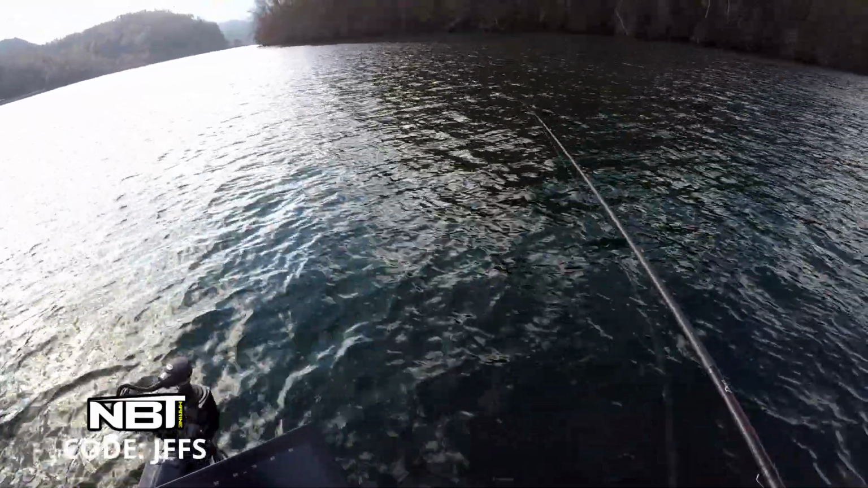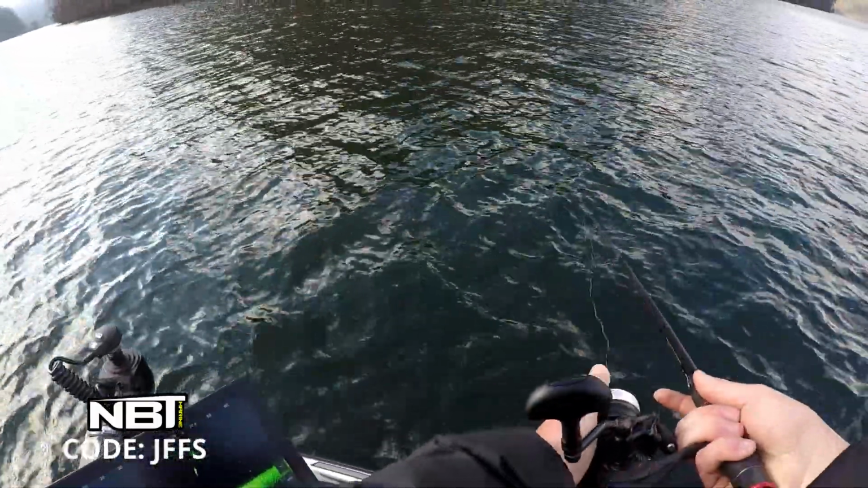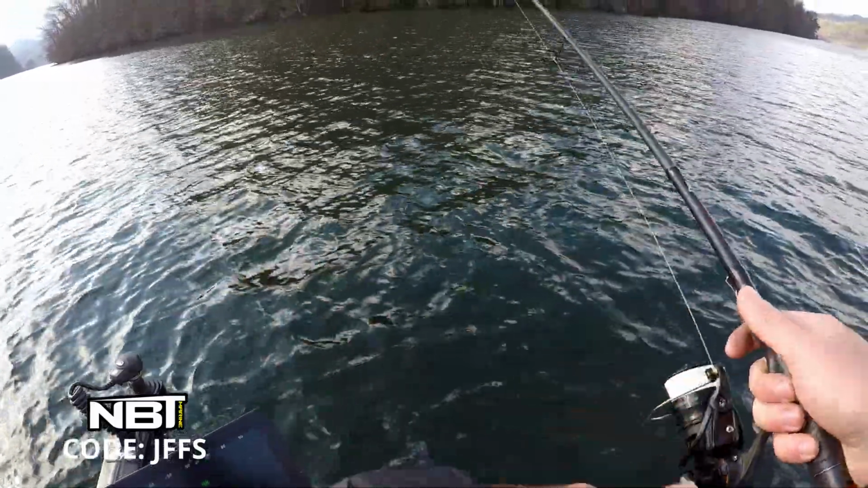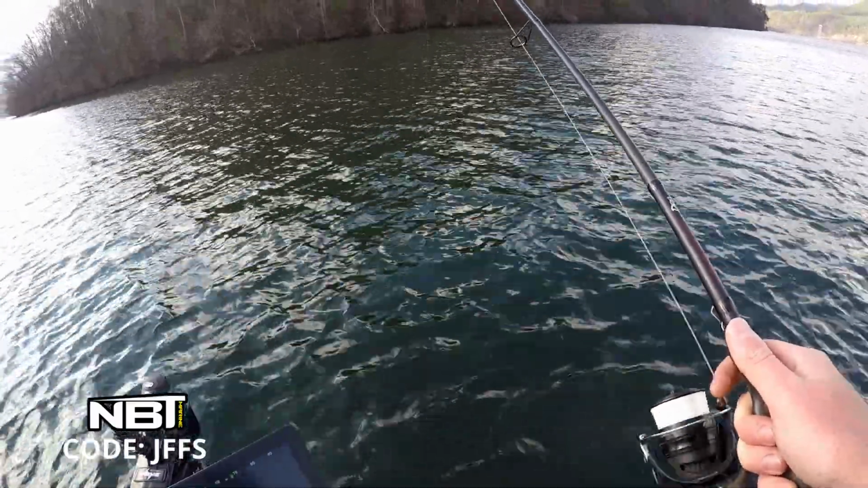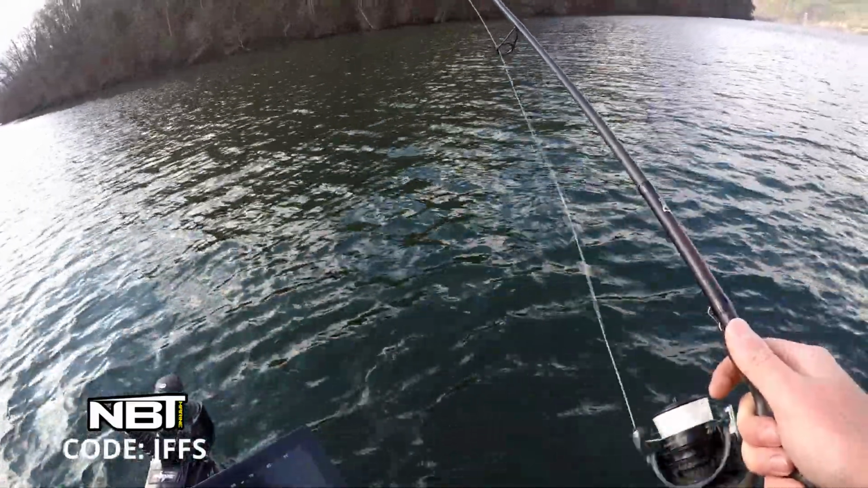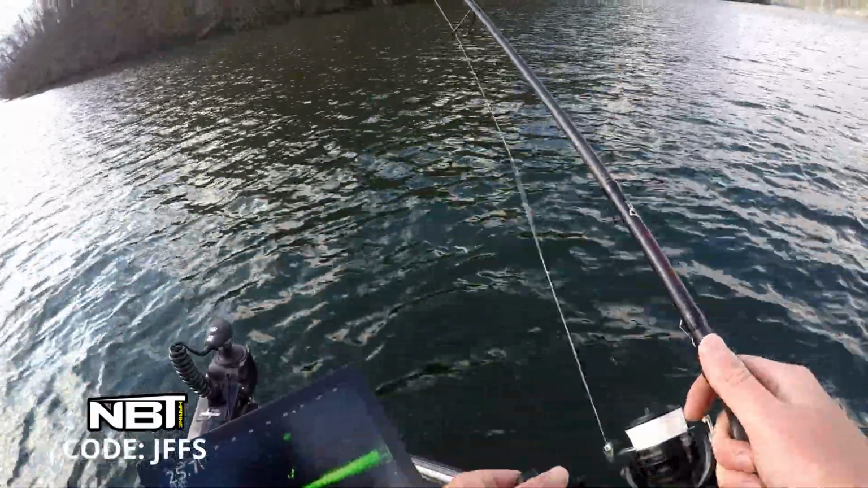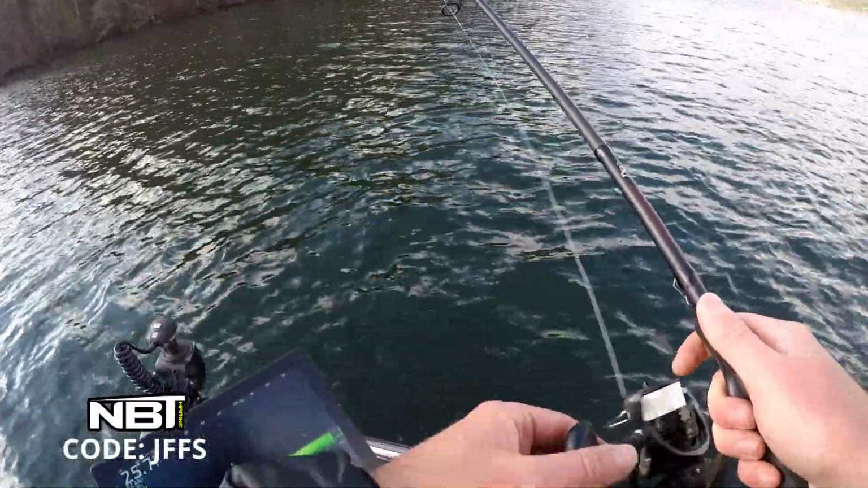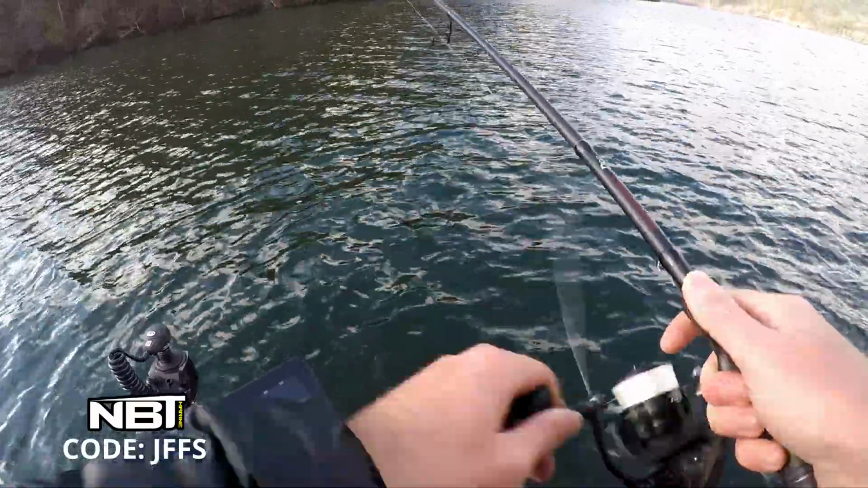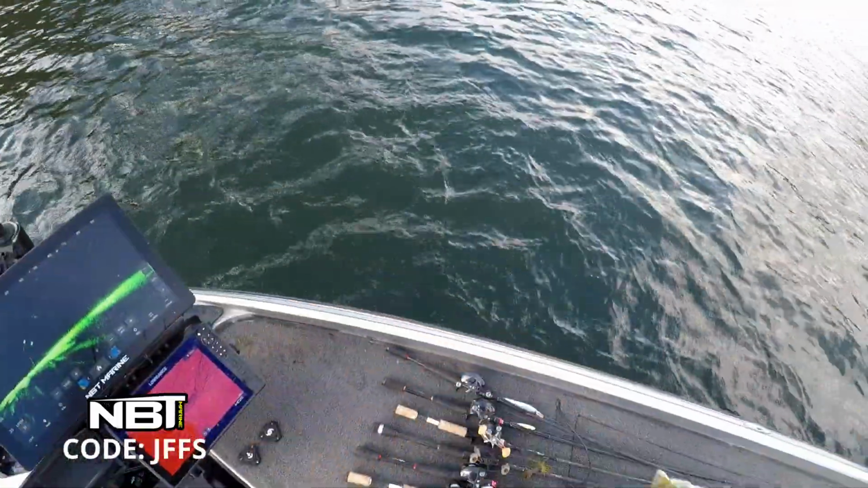So here's one right here, 60 feet coming right at me. And I made a pretty good cast. Here he comes. Here comes this one. I'm going to drop it down and see if I can get to that other one. Here's this one. He's going to bite it. Oh my gosh. Got him. Just a little guy.